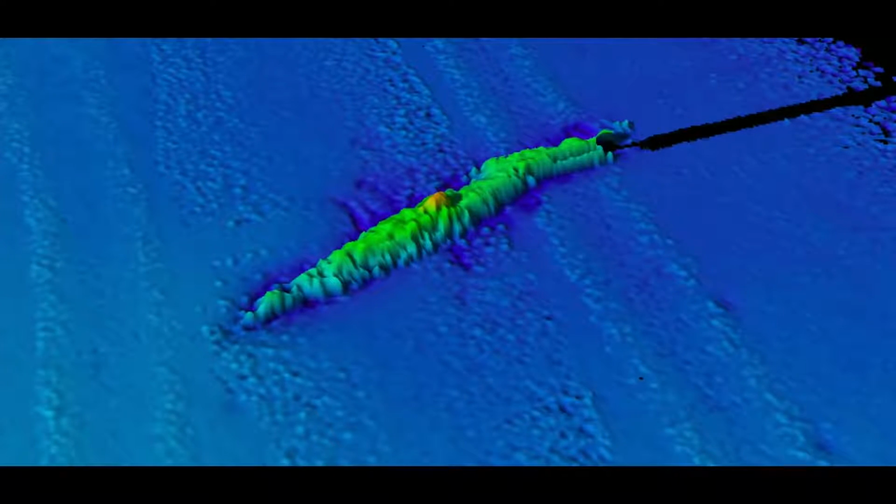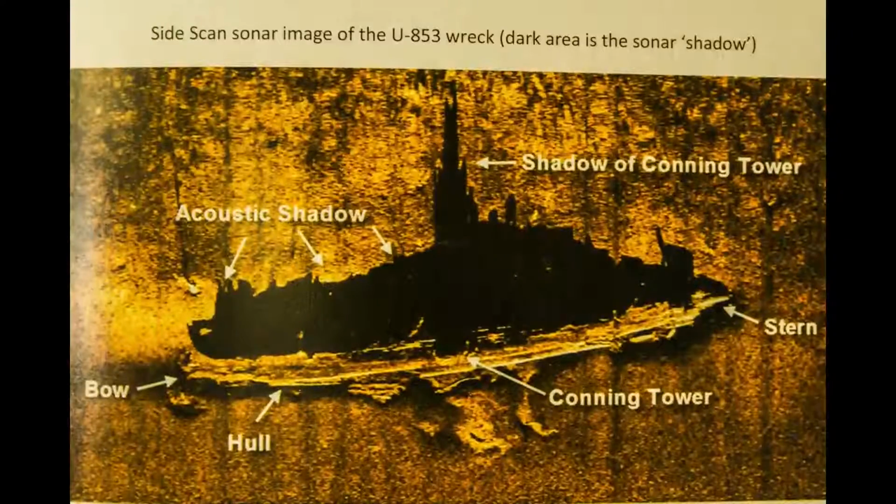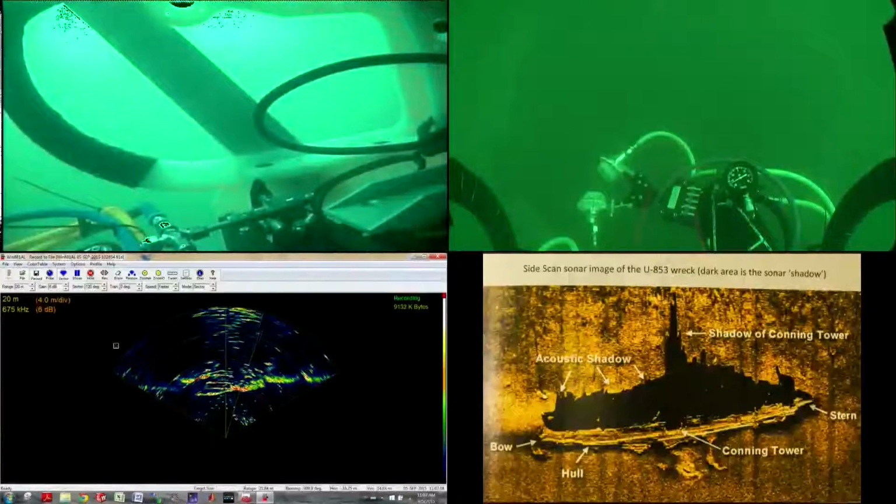Then we can also use technology called side scan sonar, and we have a nice side scan sonar image of this wreck that basically gives us a reveal of the backscatter, essentially. So acoustic, instead of measuring depth like the previous image showed, this image shows acoustic backscatter. So you get what's called an acoustic shadow, and that's really what we're looking at in profile here. And you can see the conning tower, and you can see the profile of the wreck.